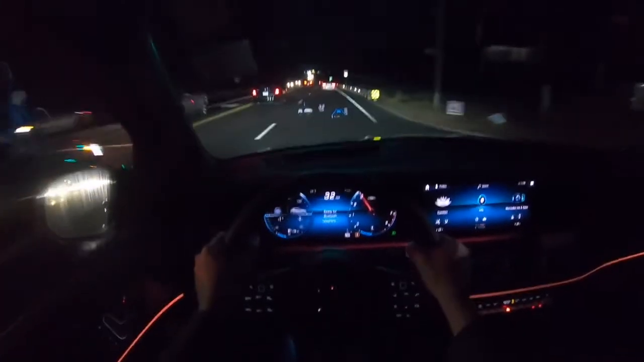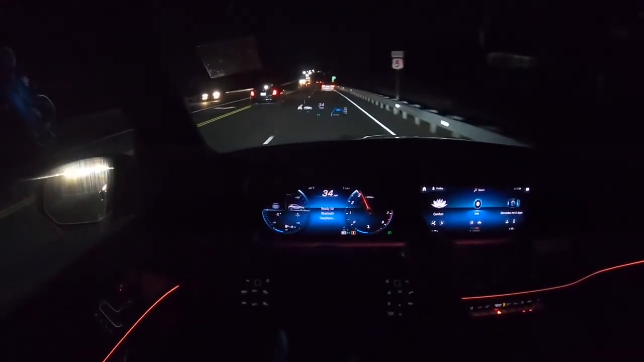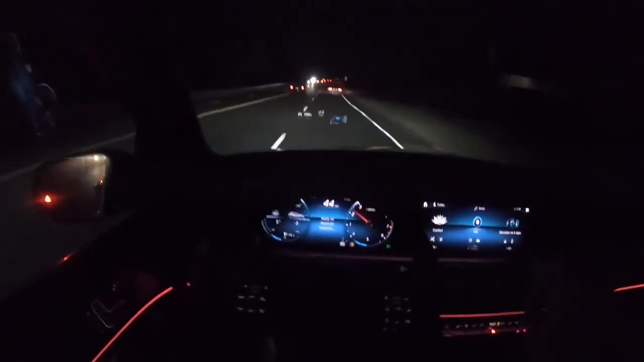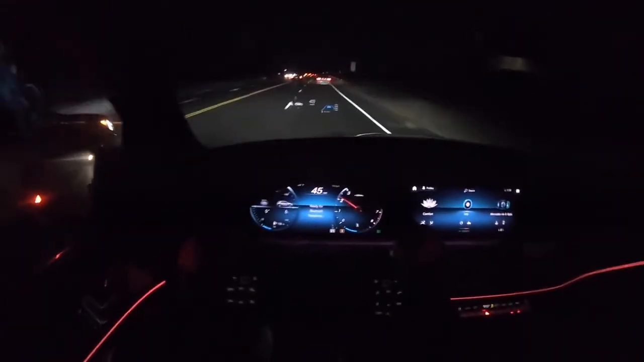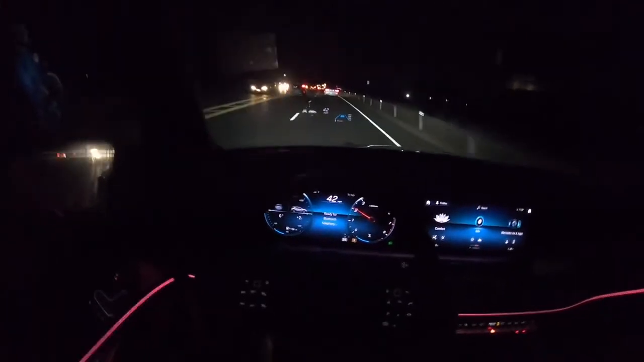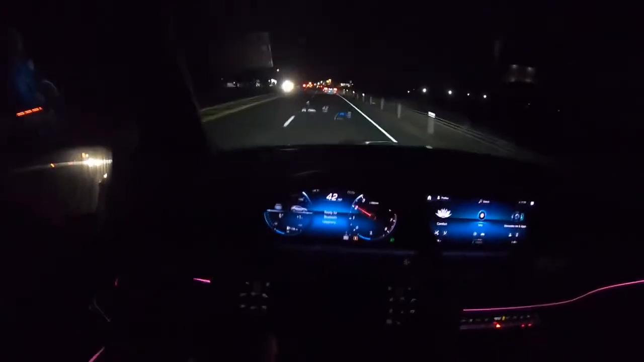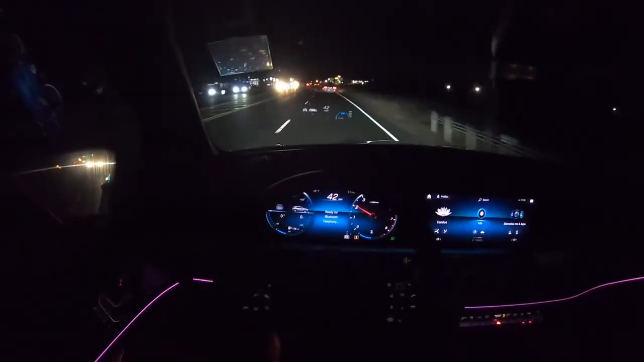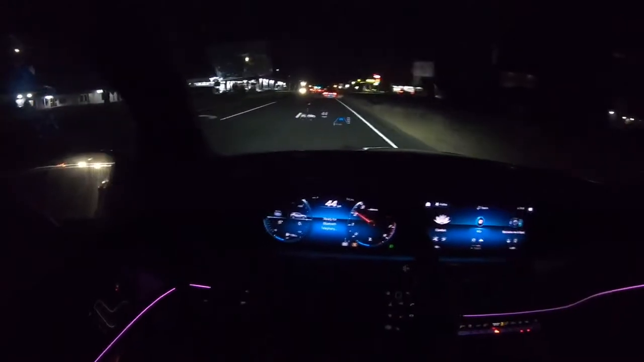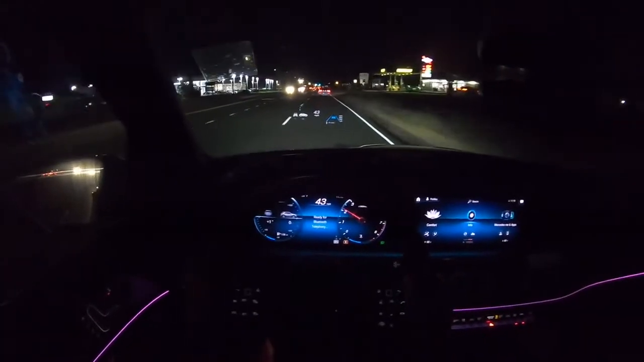Wow, this was very impressive. Very, very impressive. The front of this GLE lifted up. I'm pretty sure the back squatted, and I got pushed back into the seat. So this is very, very impressive. But it was in sport mode, and I did brake boost it, so it did build up that turbo, and there's no turbo lag since I brake boosted it.